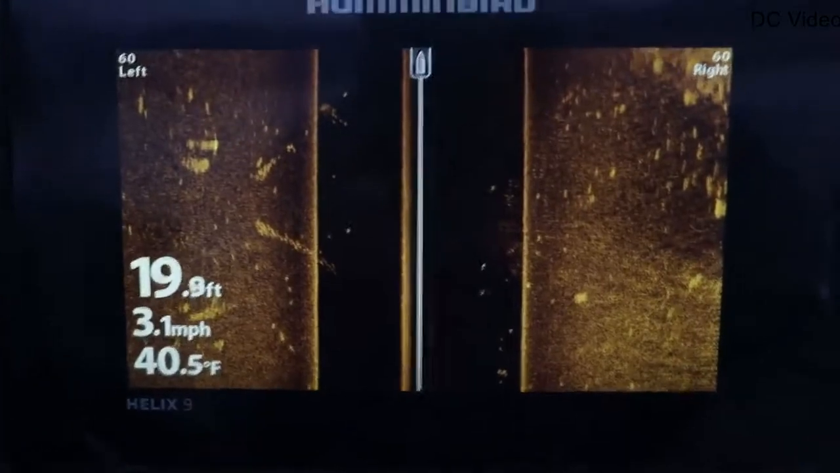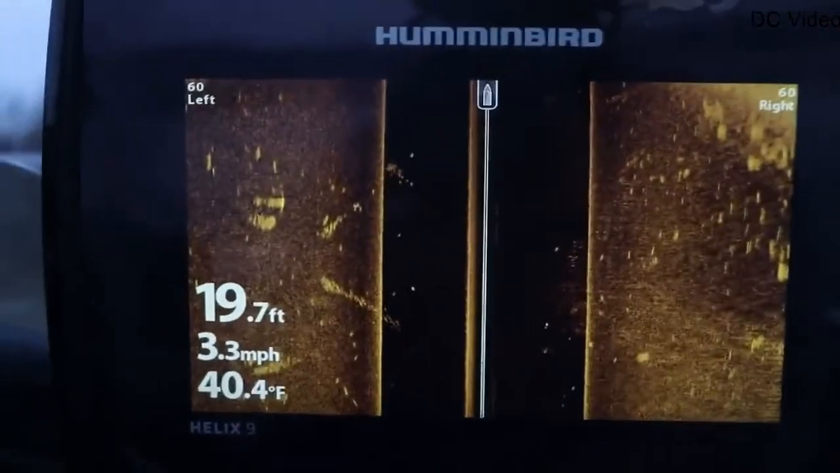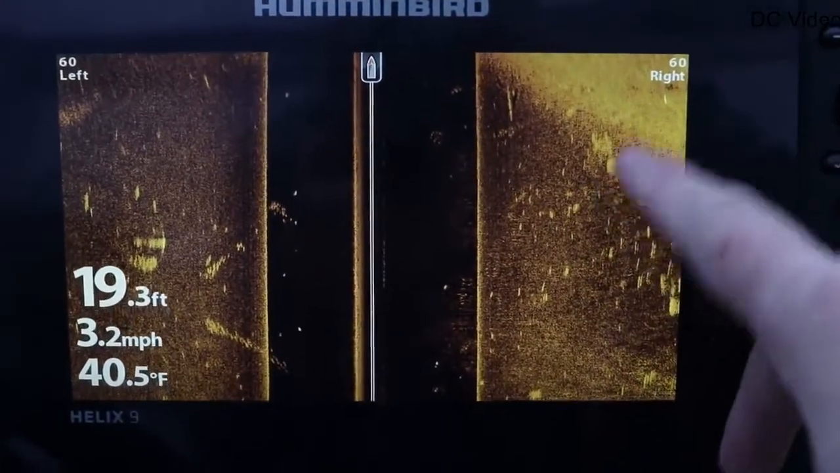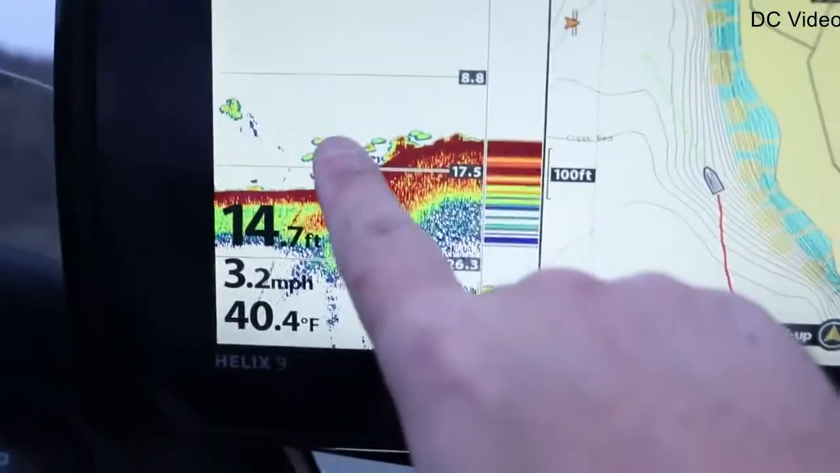But let's see if we can find some shallower. They're going to be a little easier to target. There's a ton of fish out there to my right. That's that hard bottom, soft bottom transition coming up. They're on the 2D sonar right there.